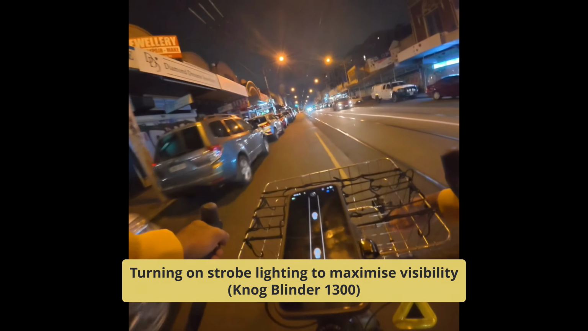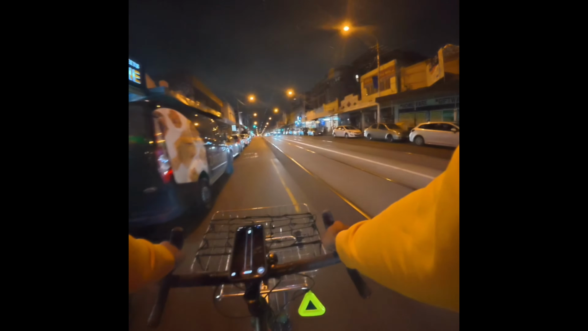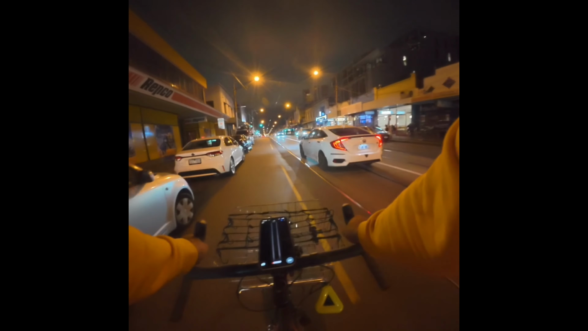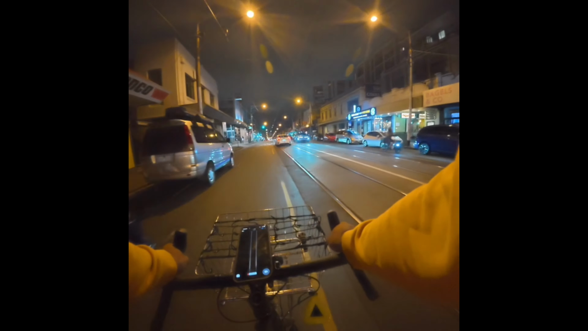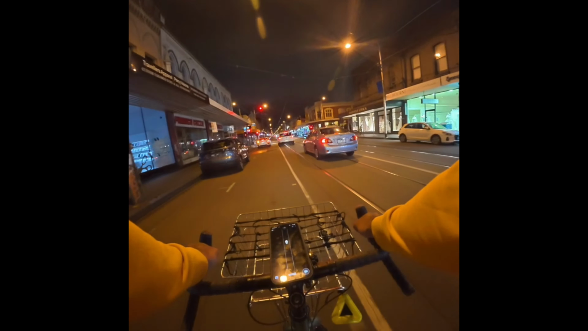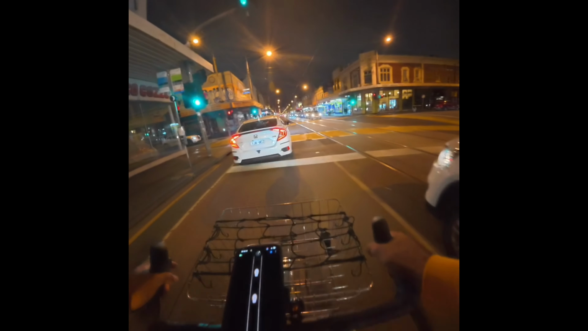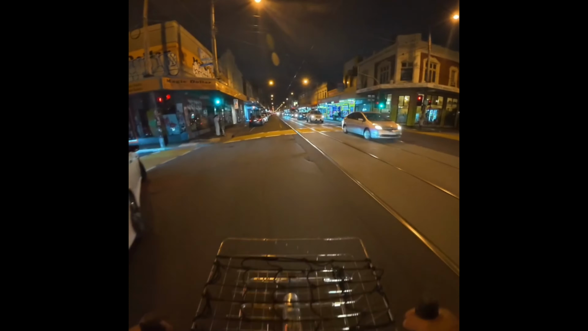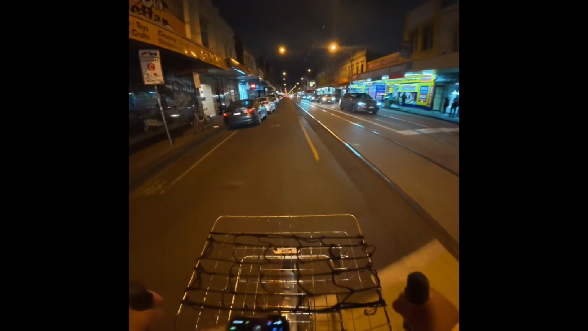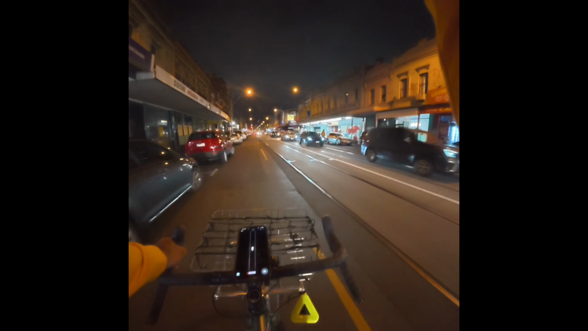Sydney Road really isn't the best cycling route. You're at risk of getting doored, getting hit from cars behind, or getting your wheels stuck in the tram tracks. So it can be pretty dicey, and I don't blame people for avoiding it. Although it does see a lot of bike riders going down. I'll tend to only really ride down it outside of peak times.